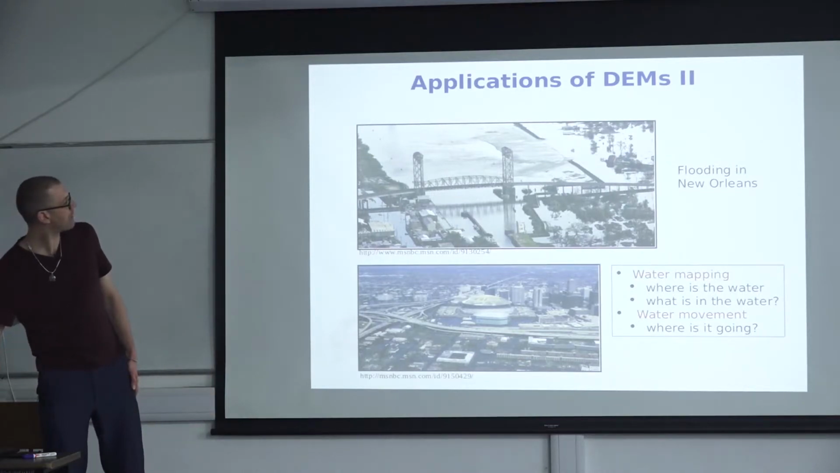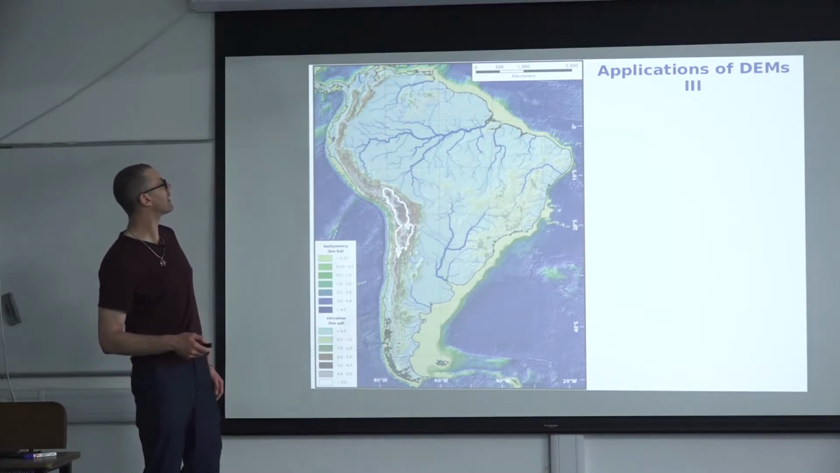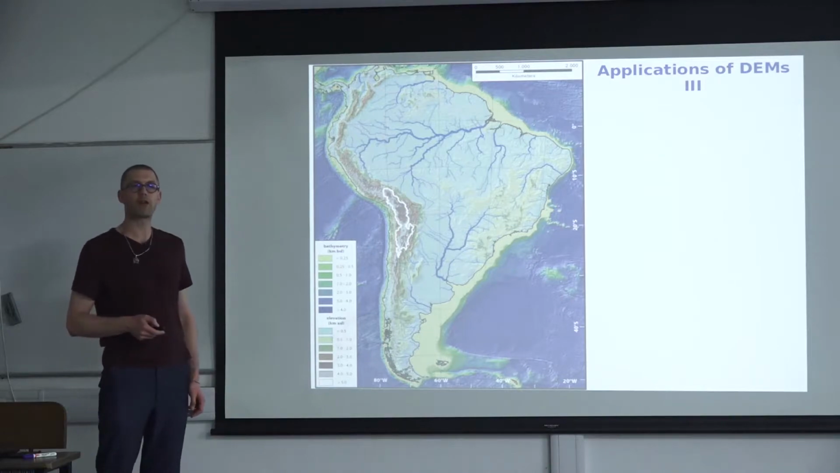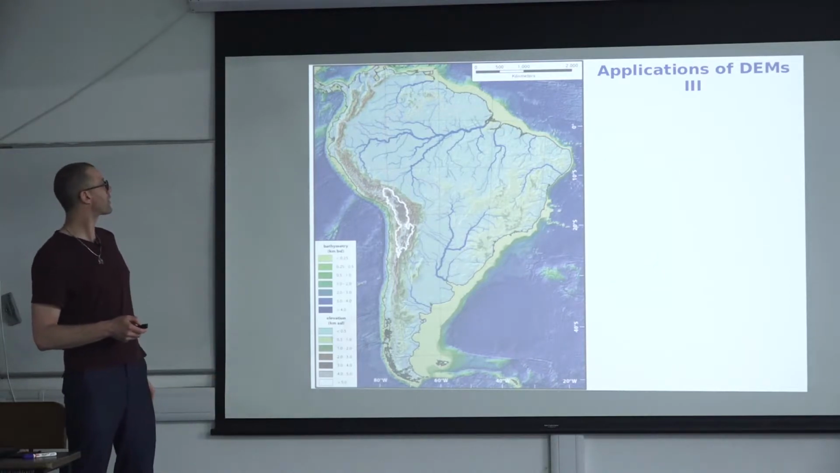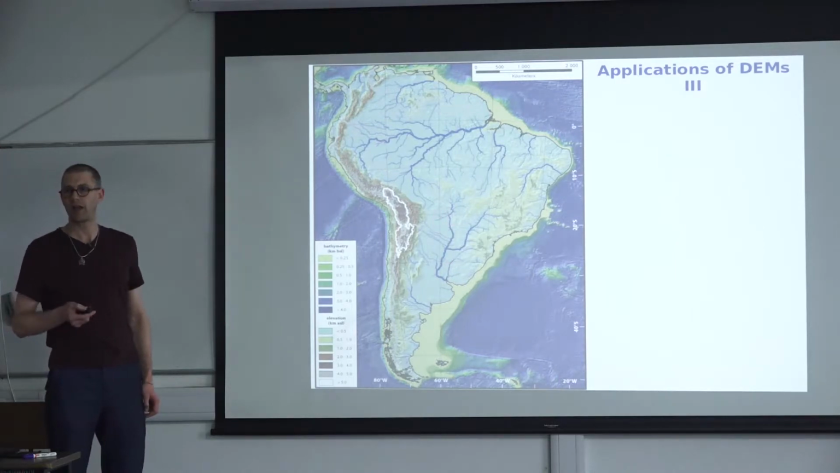But zooming out again, to the entire continent of South America, another application of digital elevation models, for example, is to do flow routing on the digital elevation model. So follow the steepest descent, and then you can turn that flow accumulation into a river network. So these rivers that you see here are not taken from satellite images, they are taken from the flow direction and flow accumulation calculations.